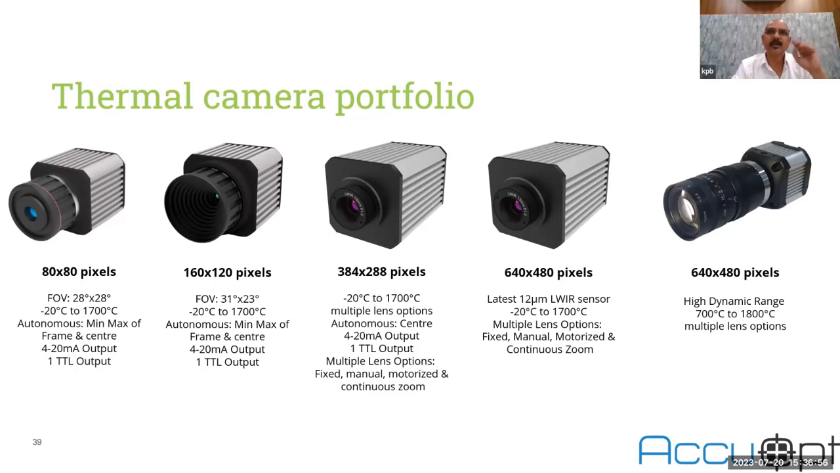Earlier, say around 5 years back, these thermal imagers were very expensive. It was not so affordable for a normal company. Nowadays, this is made in India, 100% made in India. All these components are developed in-house. So we start from the chip level itself. The chip we are importing from France. The rest of the things we do here.